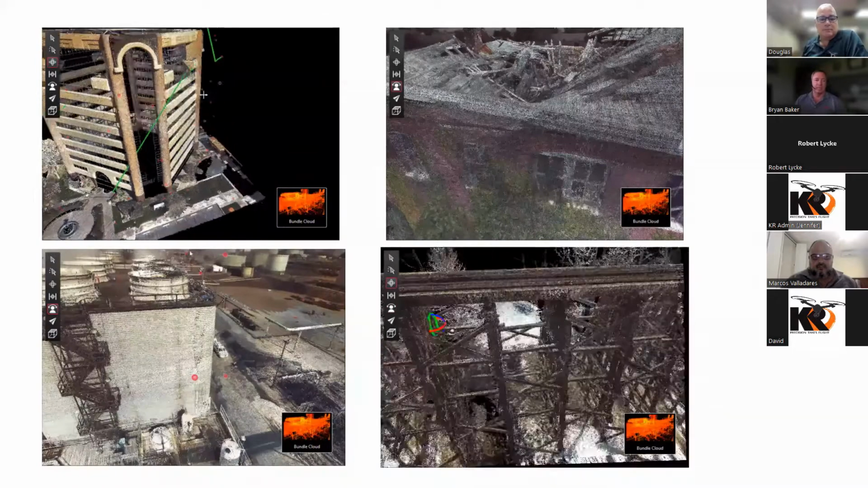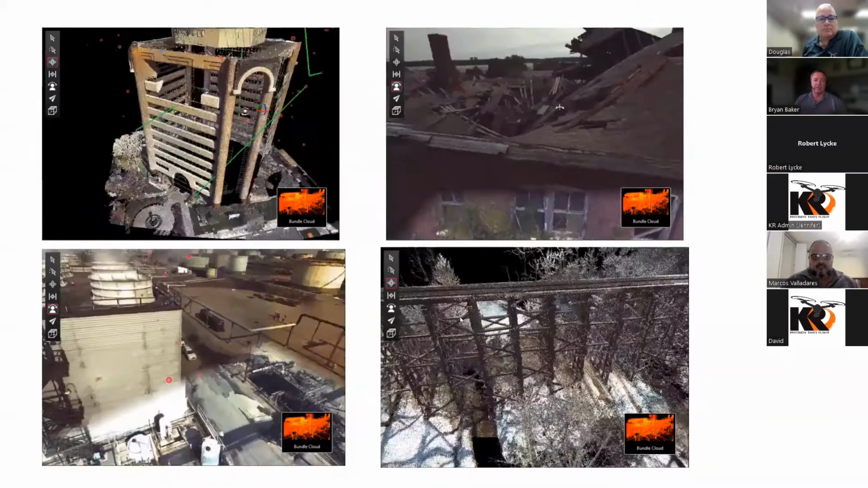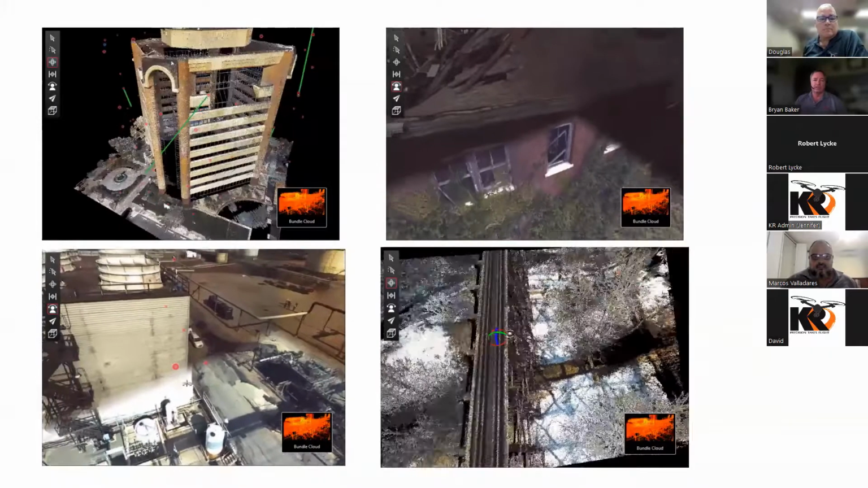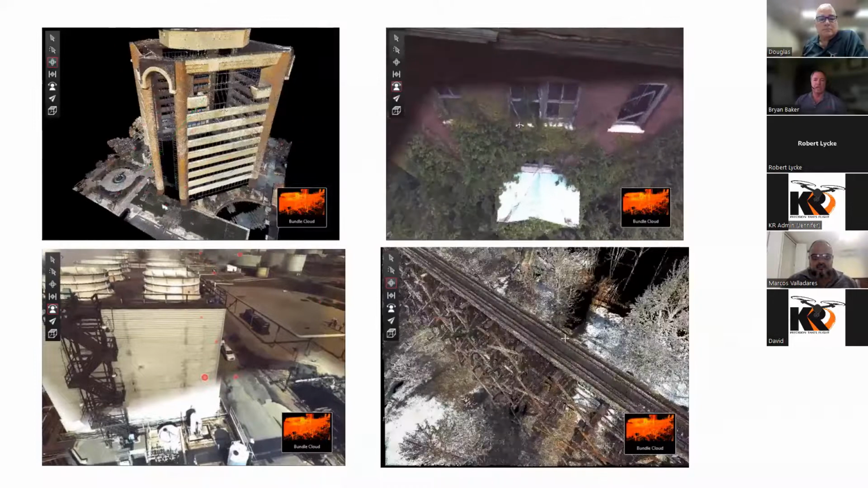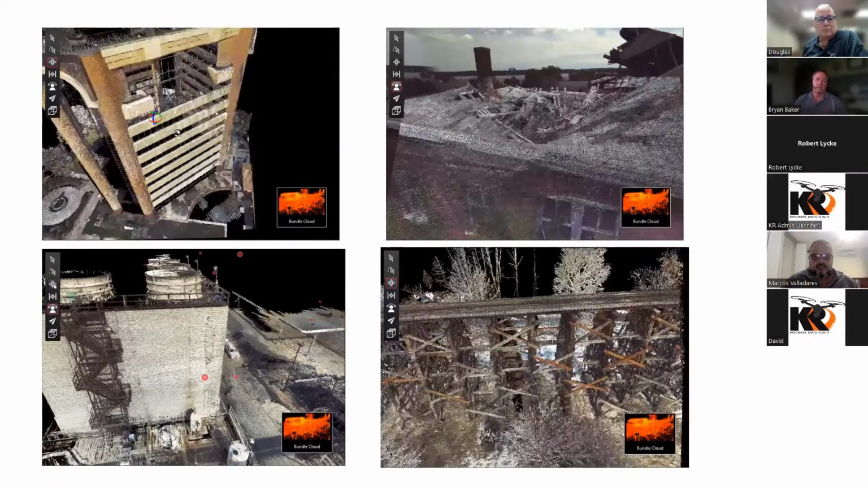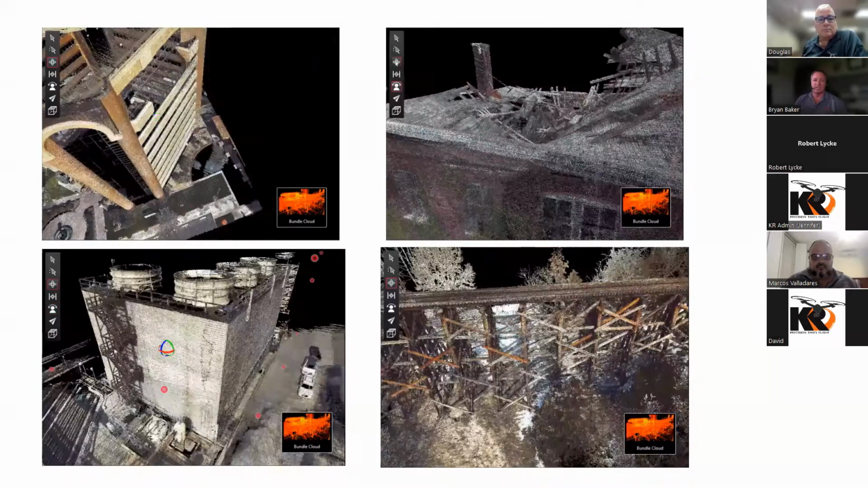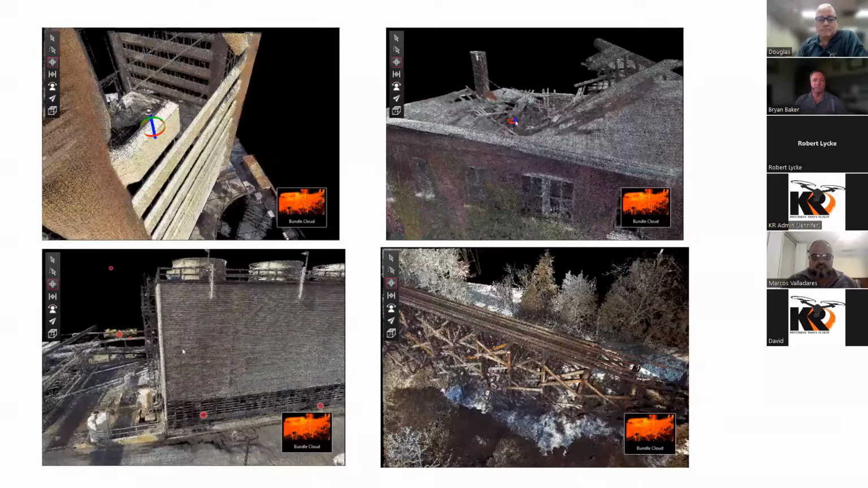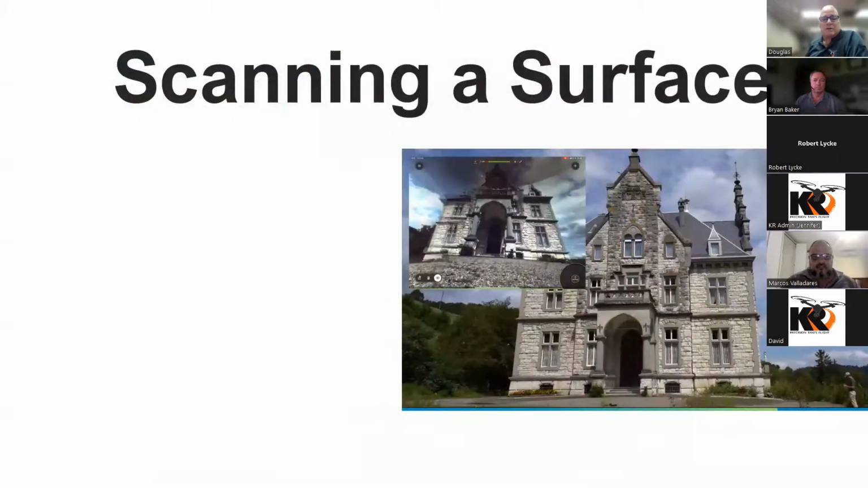This is coming from Register 360 after the data has been imported and processed. So you get both imagery as well as point clouds, just like you do on a BLK 360 or BLK2Go or RTC 360. So these are just some data samples. So here we've got a surface that you scanned.